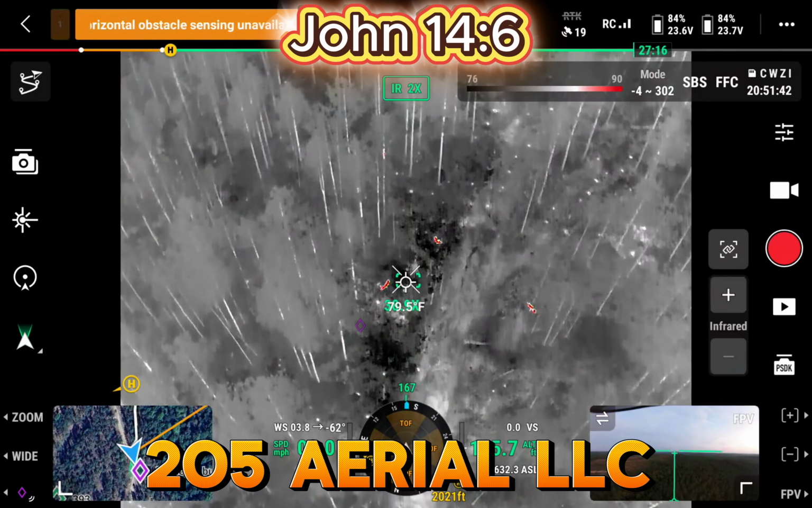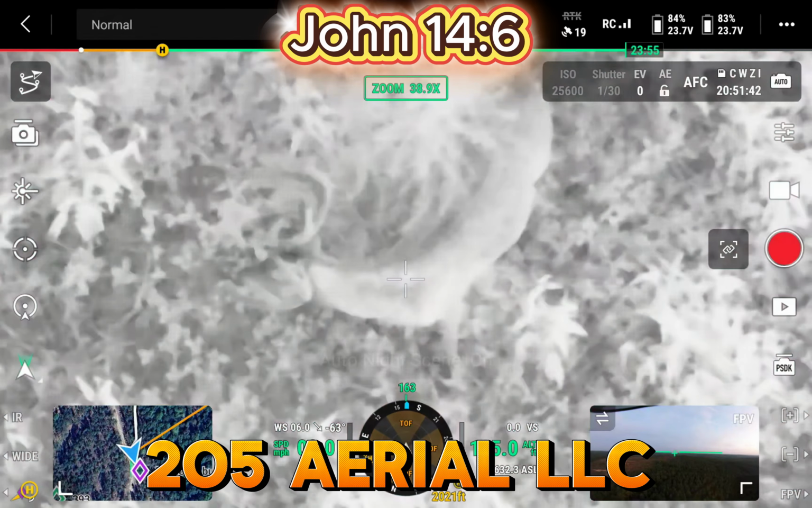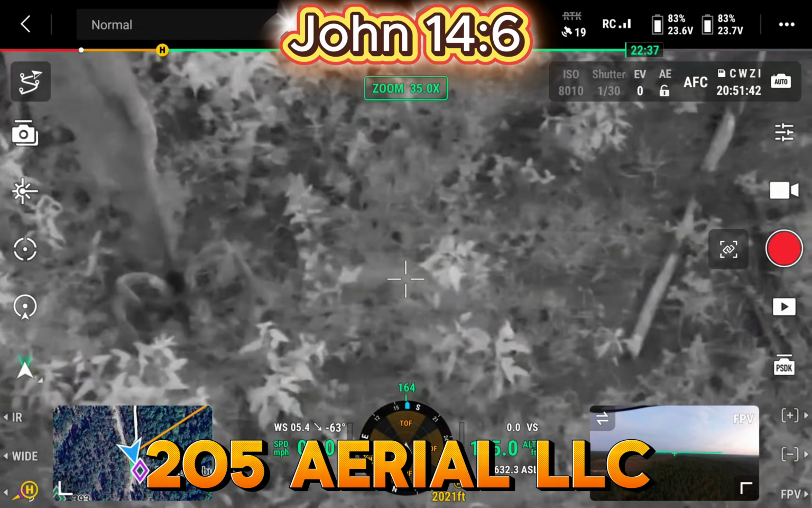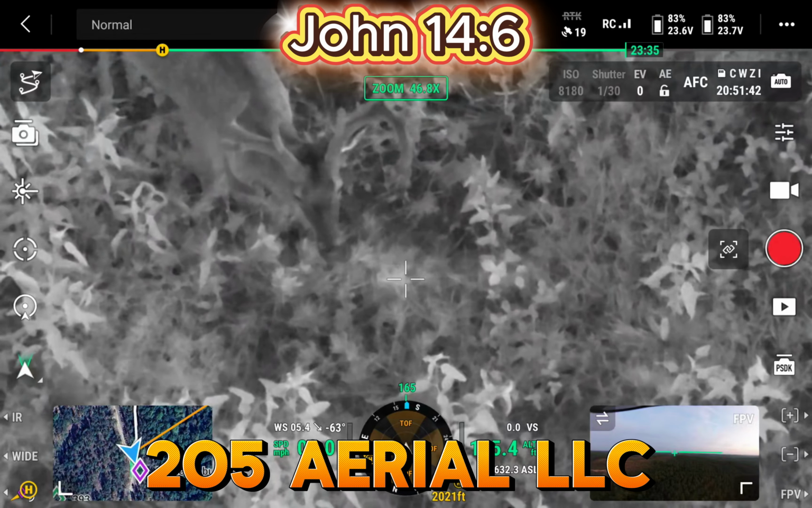How about right there? Let's see if that works. There's a big one. I see it starting to flip over into the night vision camera, low light camera now, or filter. Just a few minutes before dark.